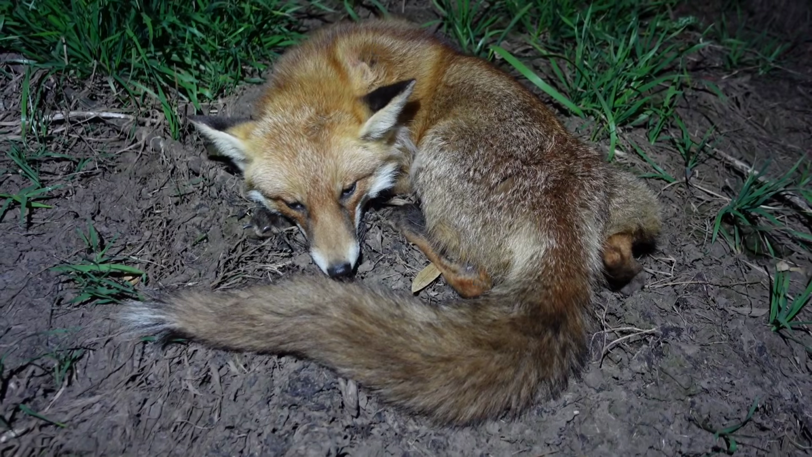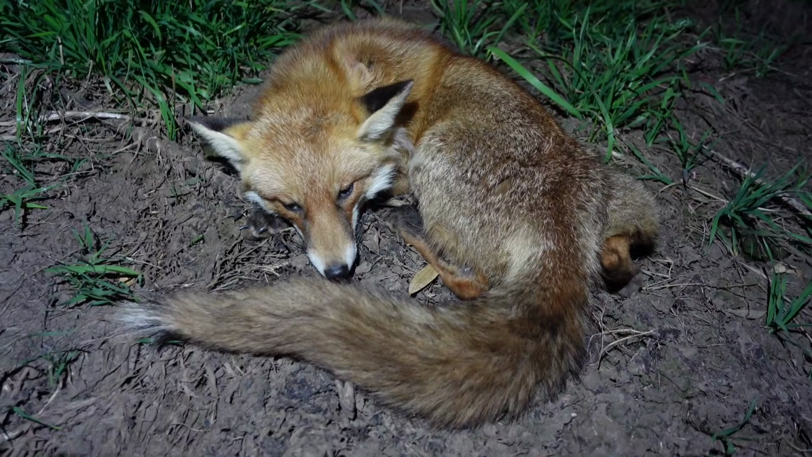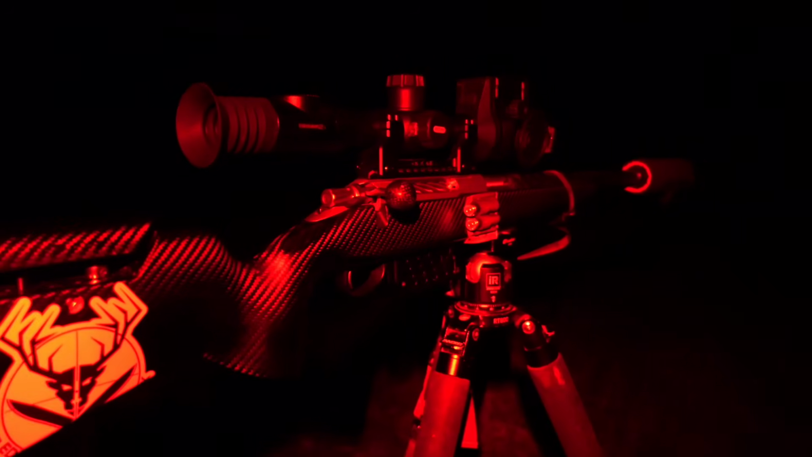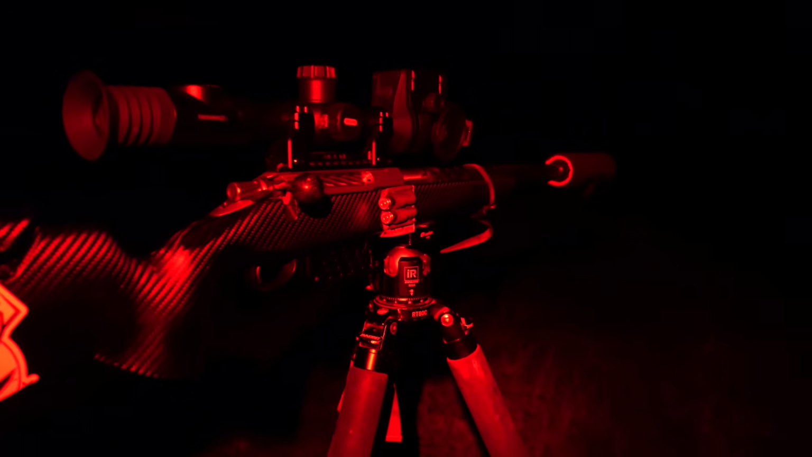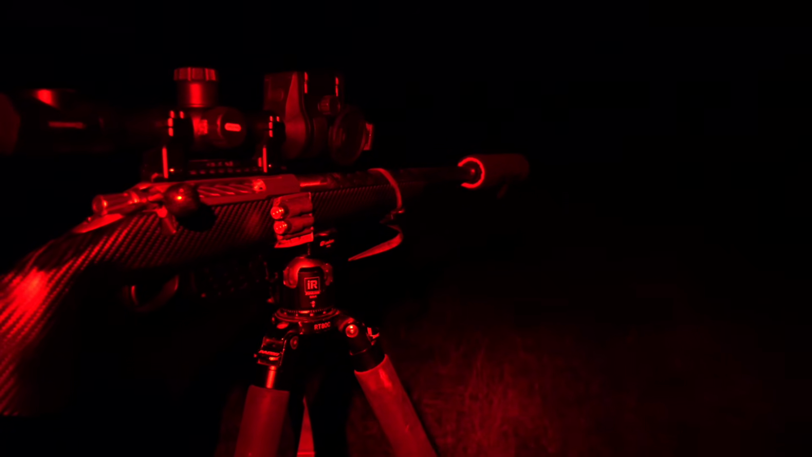Quite a lump of a dog fox, this one. I love it when a plan works. He came straight in on me, shot him at about 50 metres. A fox about 260 metres out in this paddock. Try and zip down this road a little bit, see if we can whistle him in. If not, we'll take a longer shot.